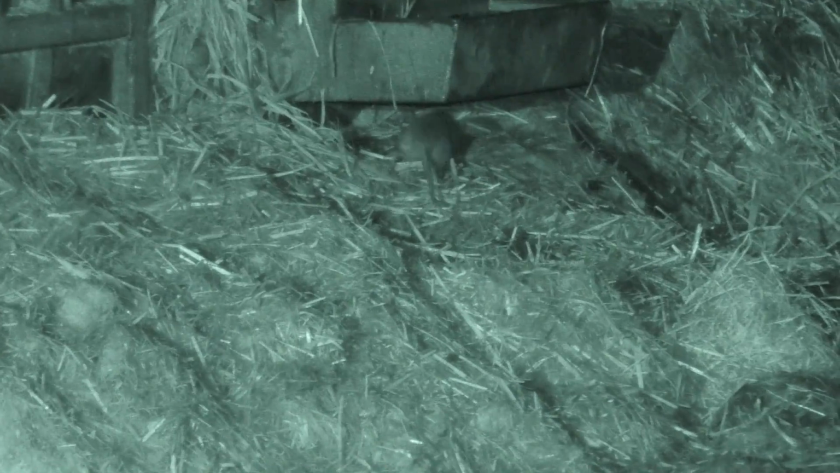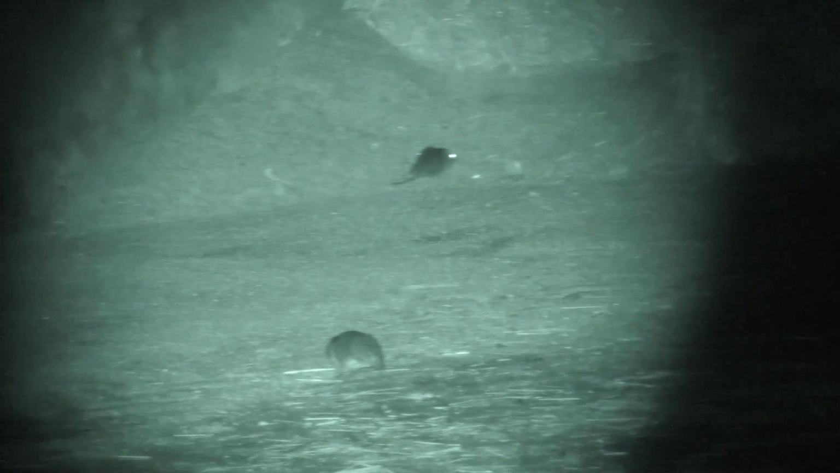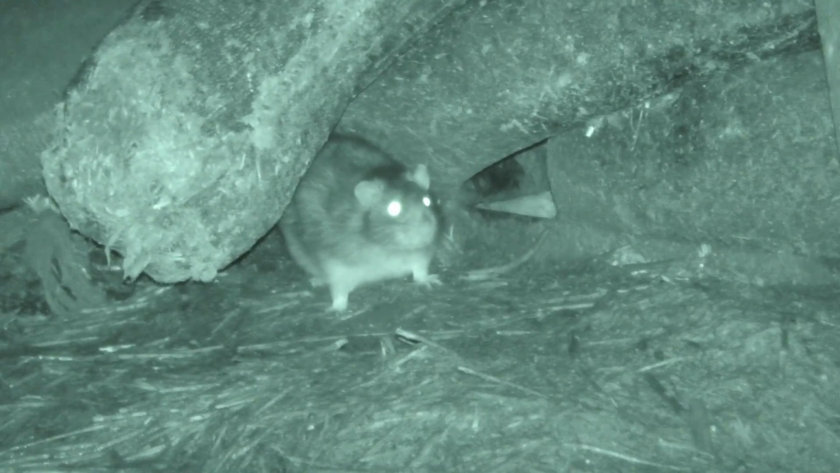Because of the short days where we're in winter now, it doesn't take long for the rats to come back out. As you can see, they're just dancing around, they're out in the open. This, also being a dairy farm, is always right for this kind of vermin. The rats are always in the feed troughs with the cows. You've also got your big barns with your pile of grain everywhere, so it's just an all-you-can-eat buffet for these rats.